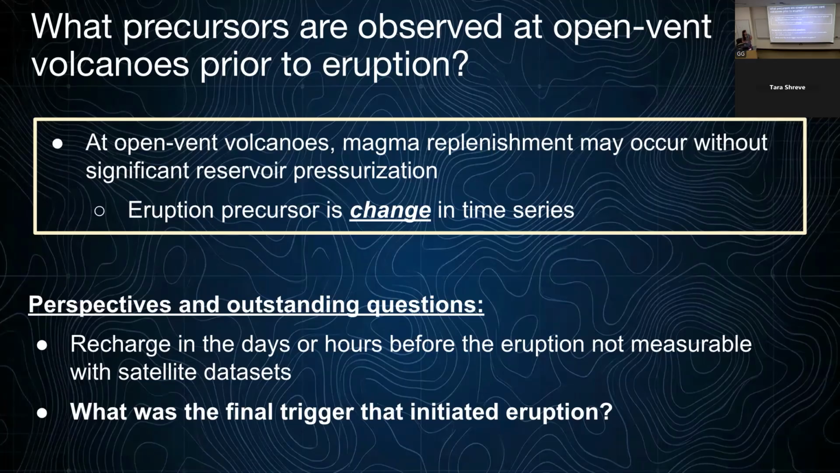The days and hours before is still a time frame that is not accessible with satellite imagery. And we still don't know what the final trigger that initiated the eruption was, and we still don't understand why we had that migration of magma tens of kilometers into the rift zone when we initially just had that localized fissure eruption.